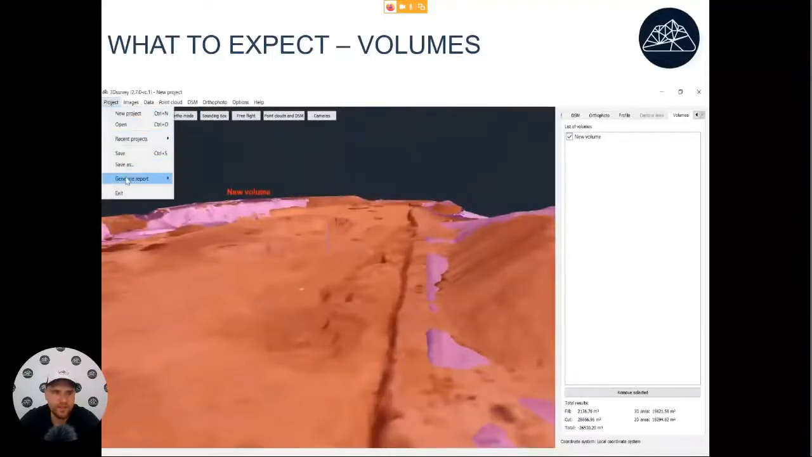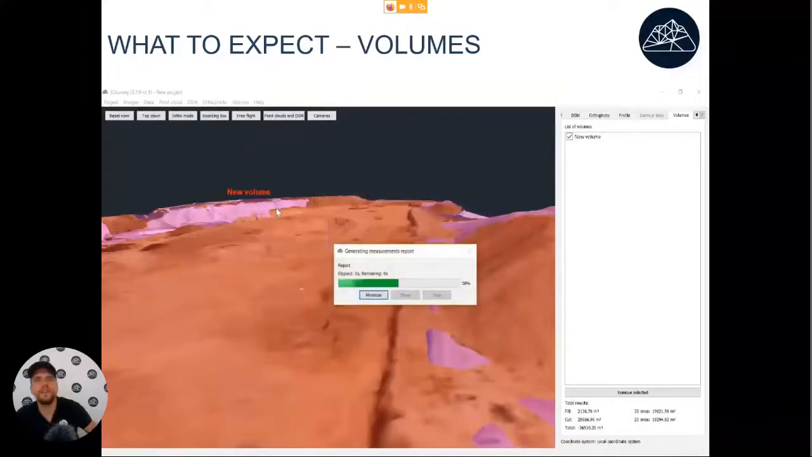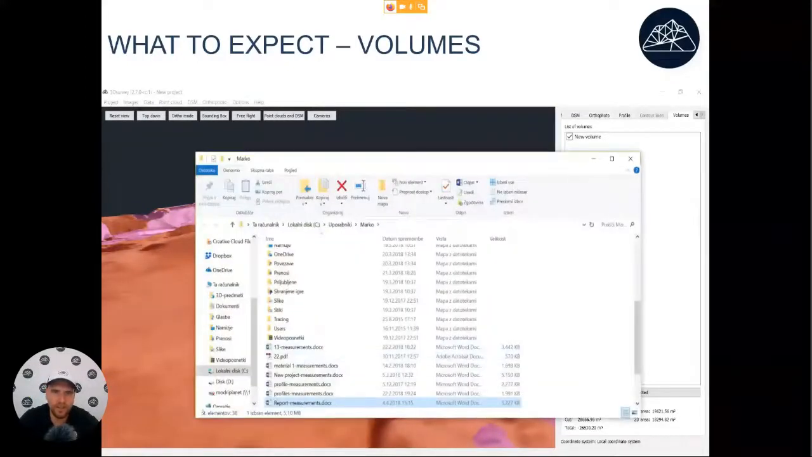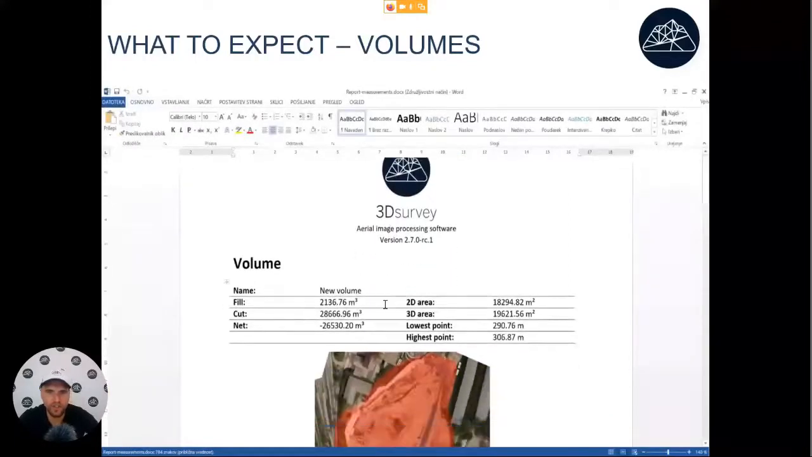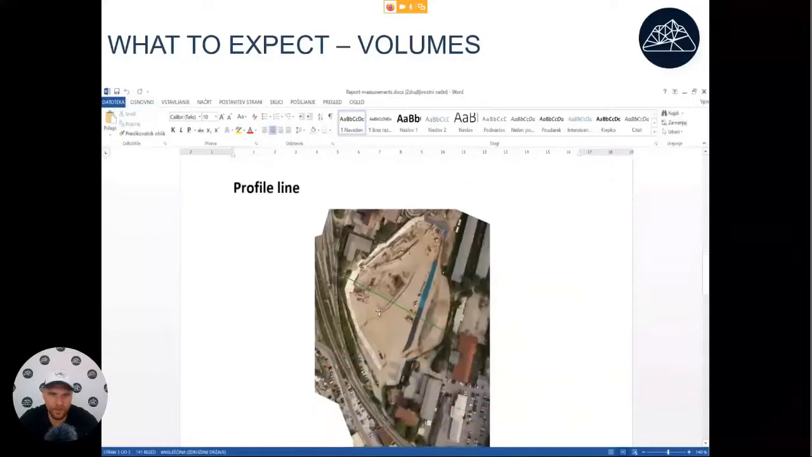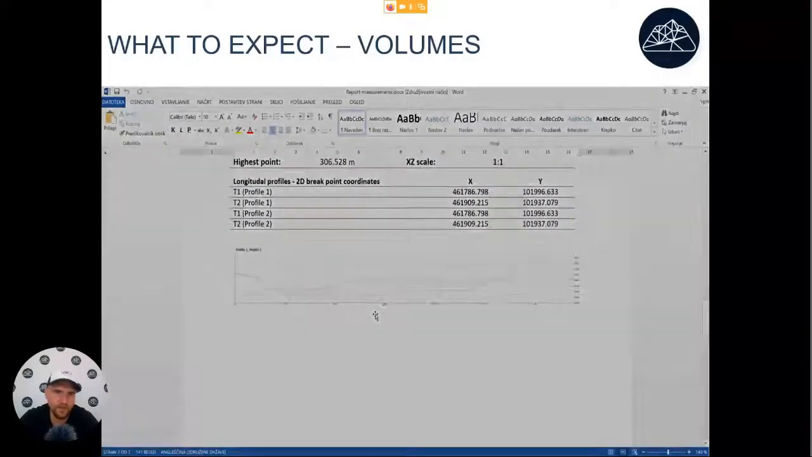Okay, so now also generate report, measurement report. Just select which volumes you want inside, which vertical cross sections, select the name for the file, and what you will get will be a Word document showing you where you calculated the volume, what the volume was, and where we have those vertical cross sections, and also the cross section view.